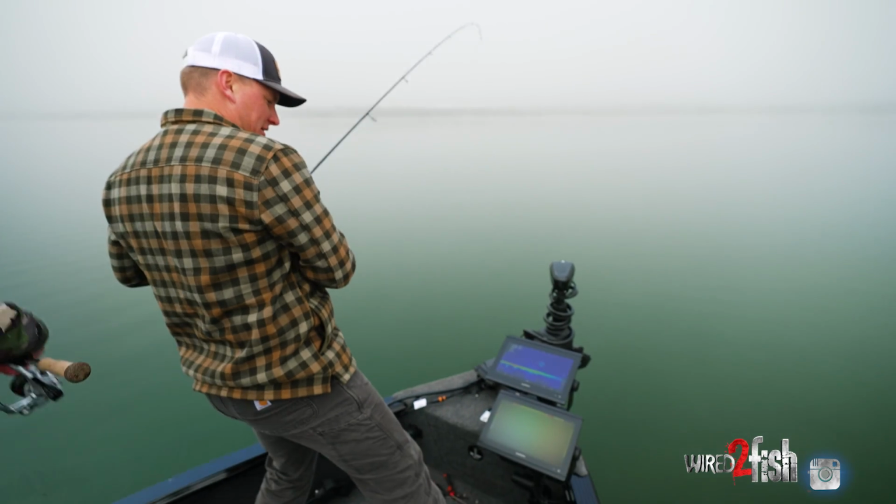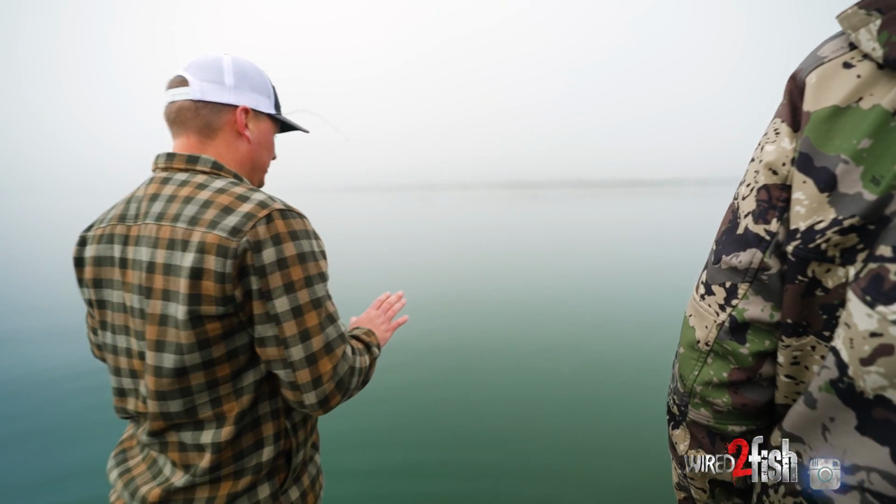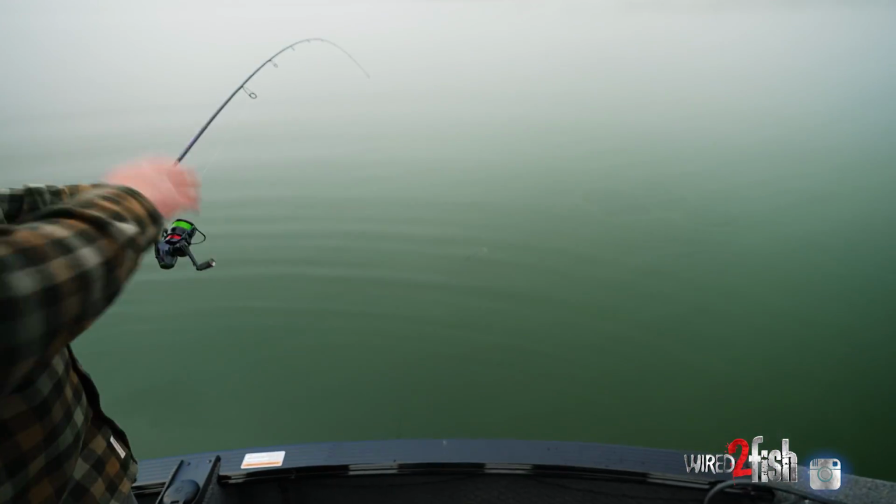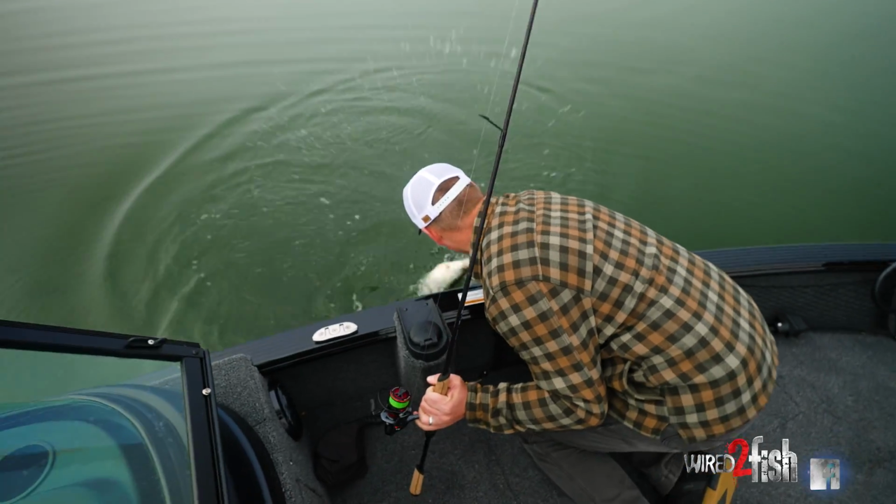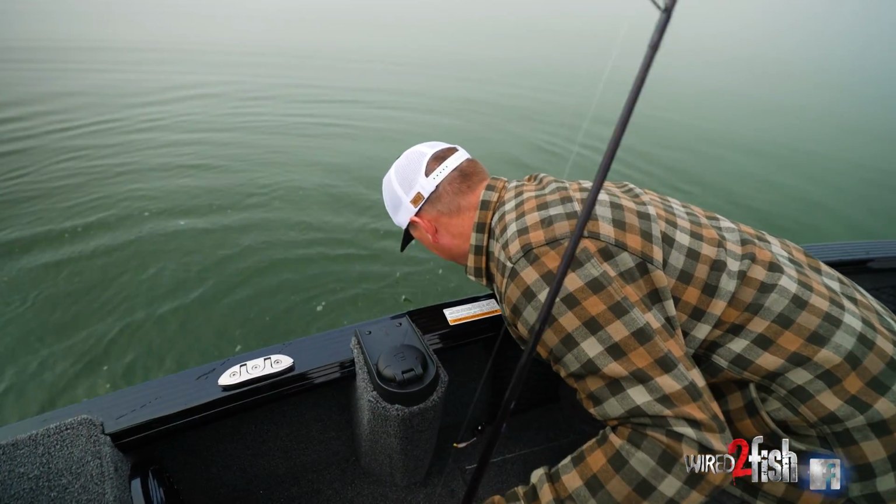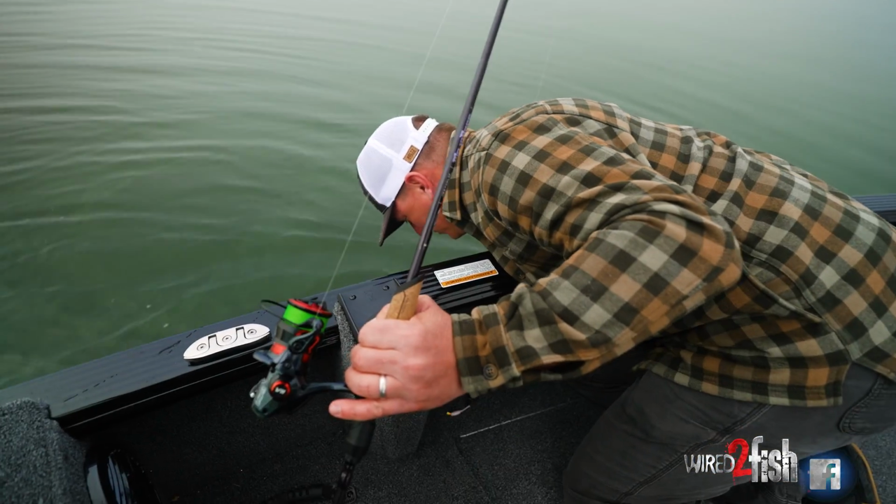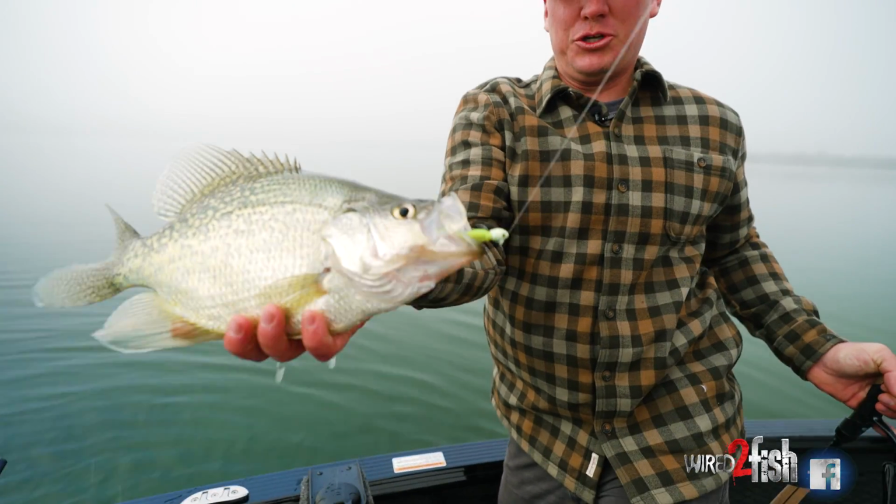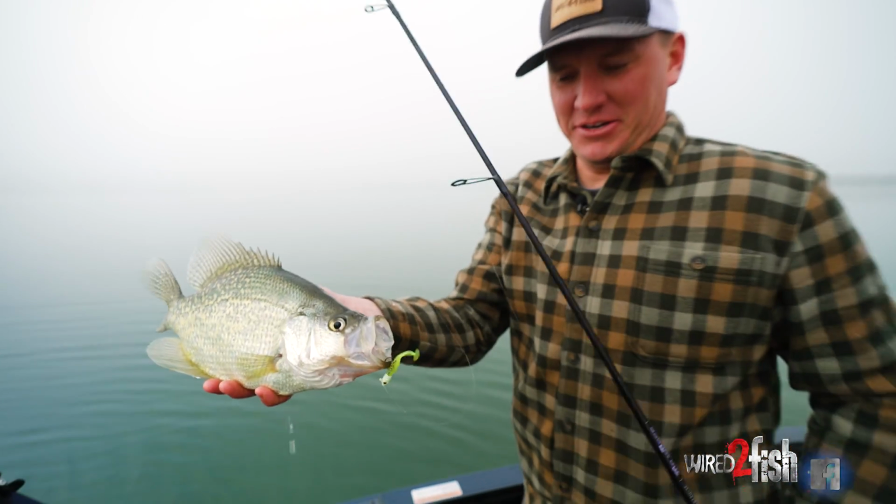You just want to not push them too much, because if you start pushing on them too much, Brandon, you can get in there. We'll swap spots. If you start pushing on them too much, oh, this is a tank. They will vacate the area. This is like a 15-inch crappie. Oh my gosh. That is a huge crappie. Look at that. That's just a giant crappie.